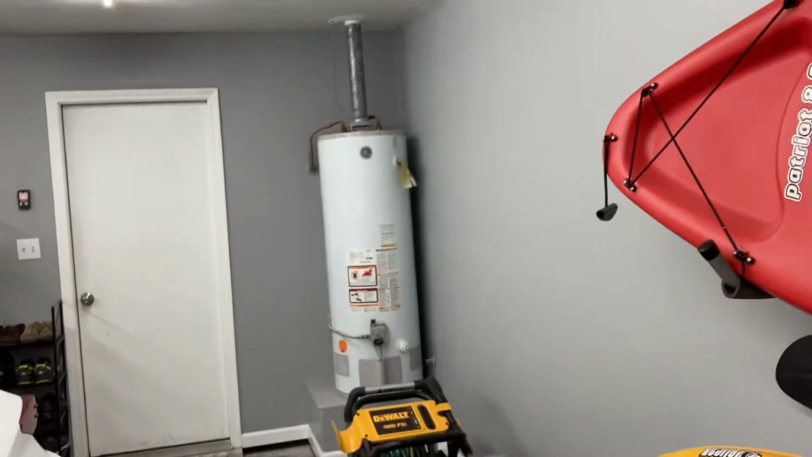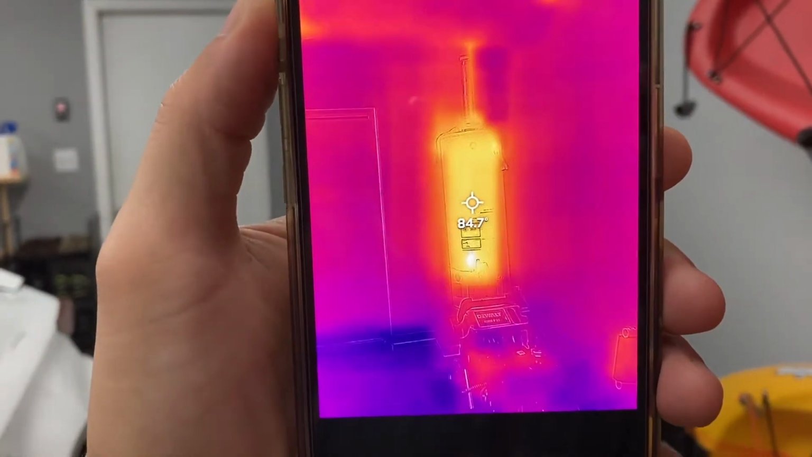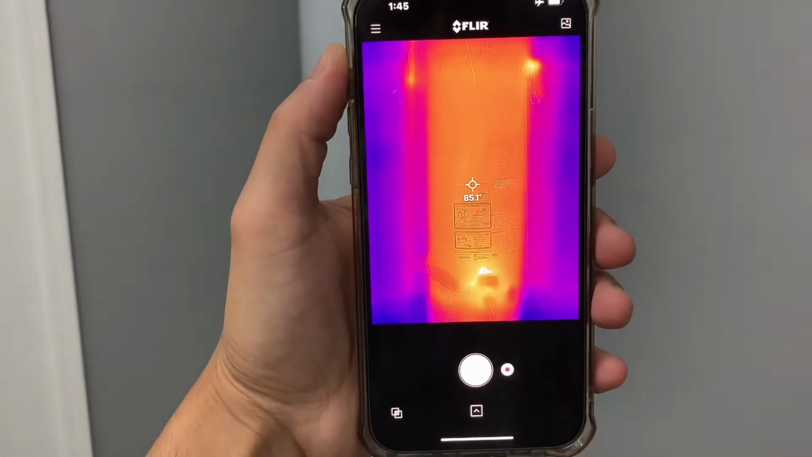So here is a hot water heater, and this is what it looks like on the thermal imaging camera. I'll even zoom into it and get closer to it so you can see the different readings.